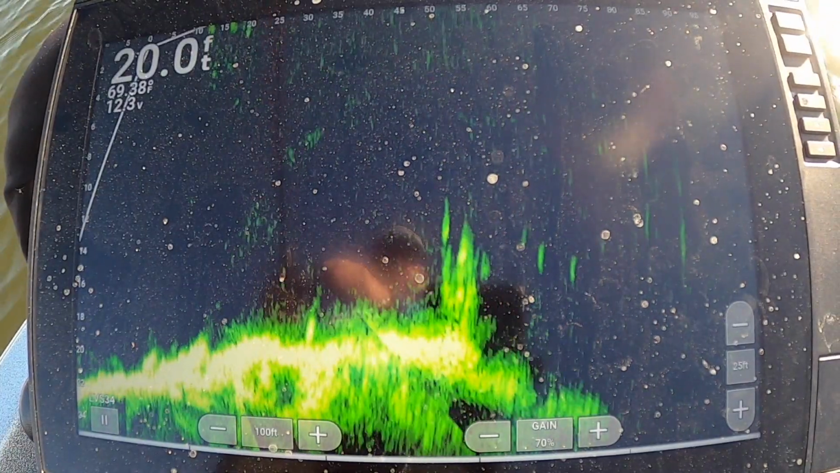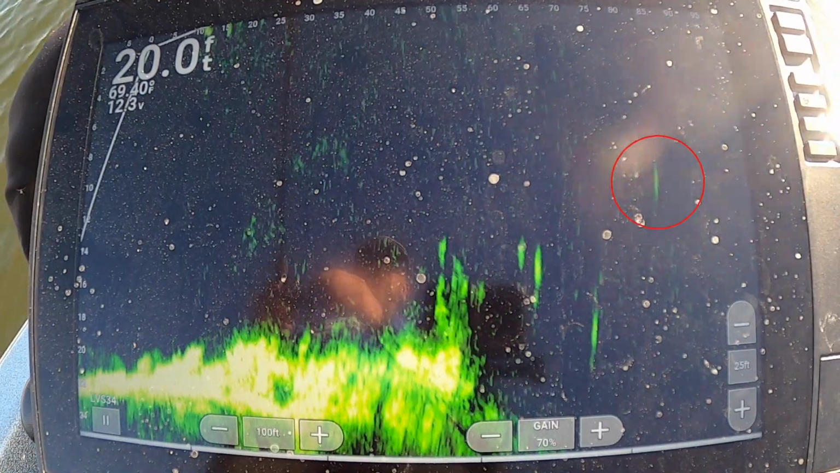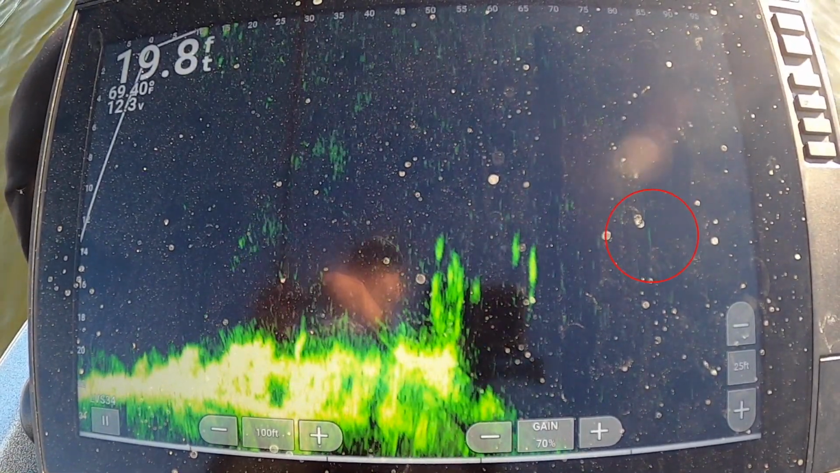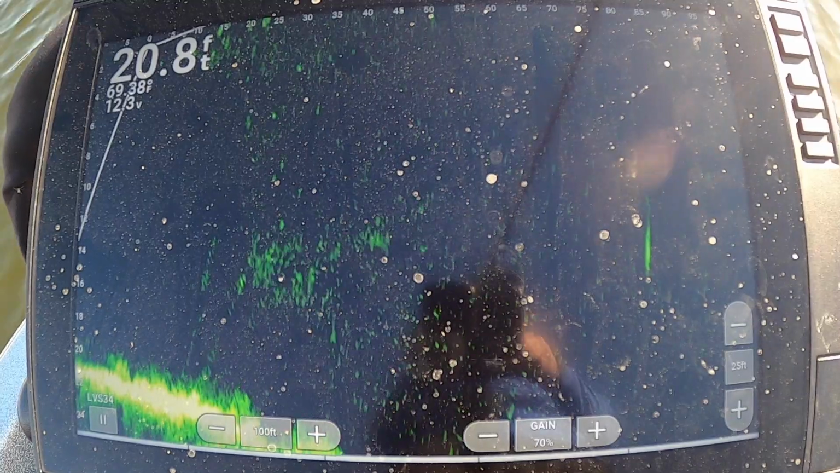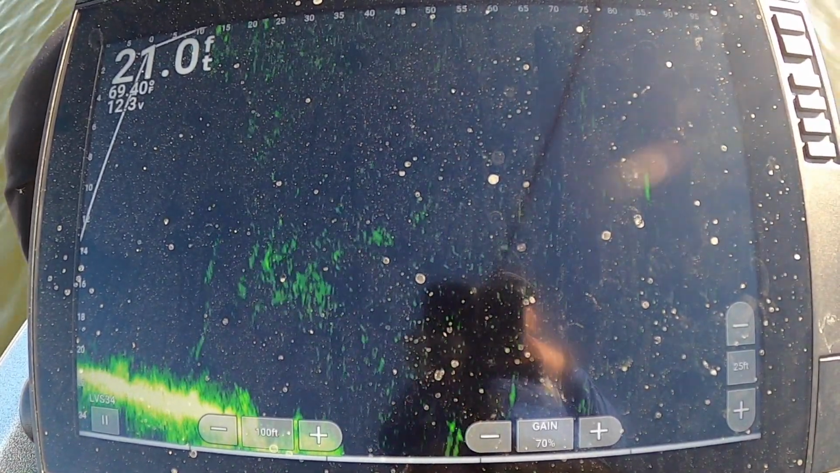All right, here is a brush pile that is positioned on the end of a point, basically dropping off into deep water in the main lake. Now, in the red circle here is going to be my little swim bait falling down. You're going to see it come across. It's going to come in and out of the shot a little bit just because of the wind fighting the boat, moving the trolling motor back and forth, getting everything back in view here.